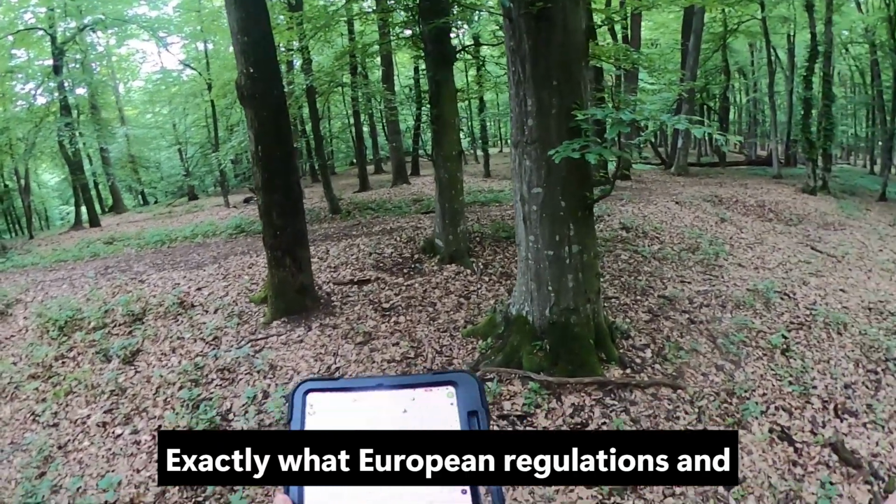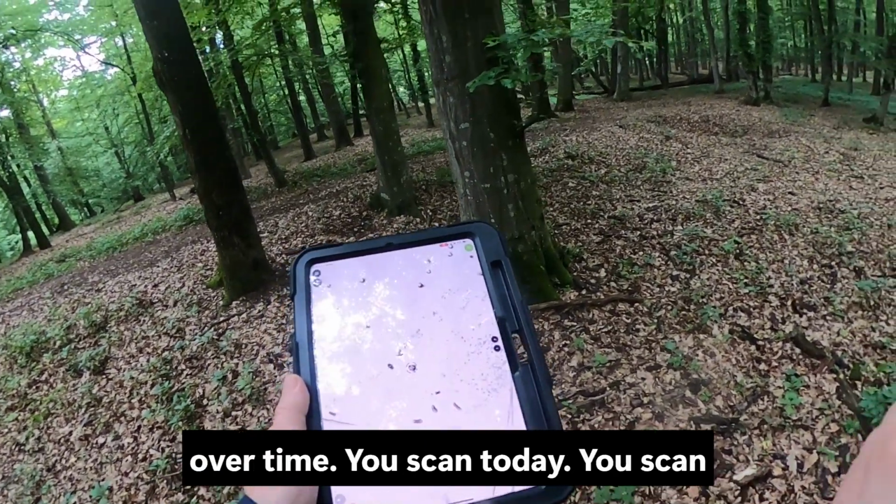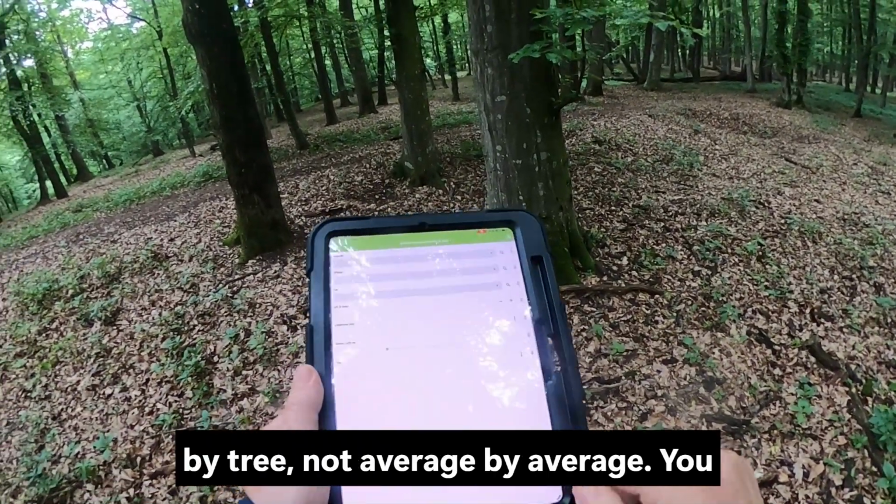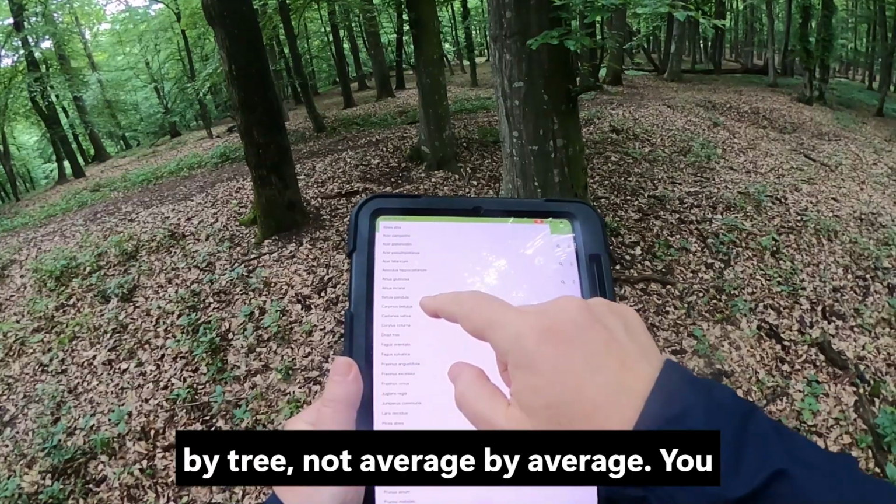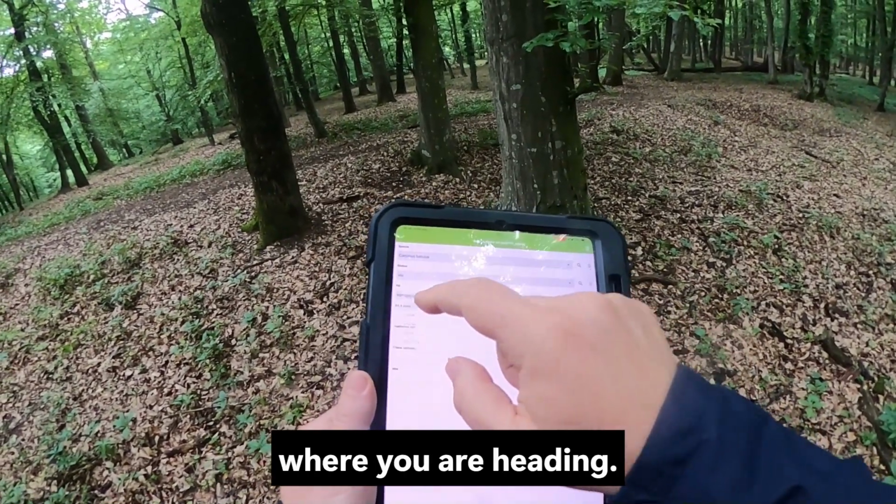Exactly what European regulations and carbon project financiers increasingly demand, and comparability over time. You scan today, you scan again in 3 years. You compare tree by tree, not average by average. You learn not just where you are, but where you are heading.